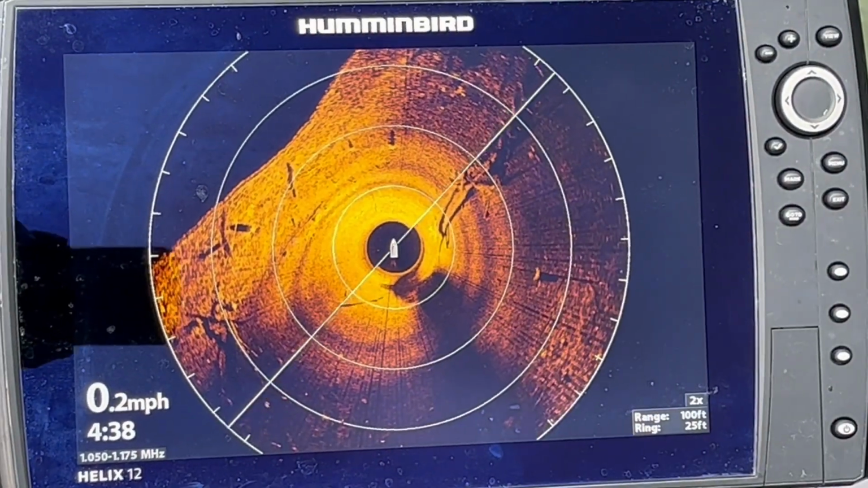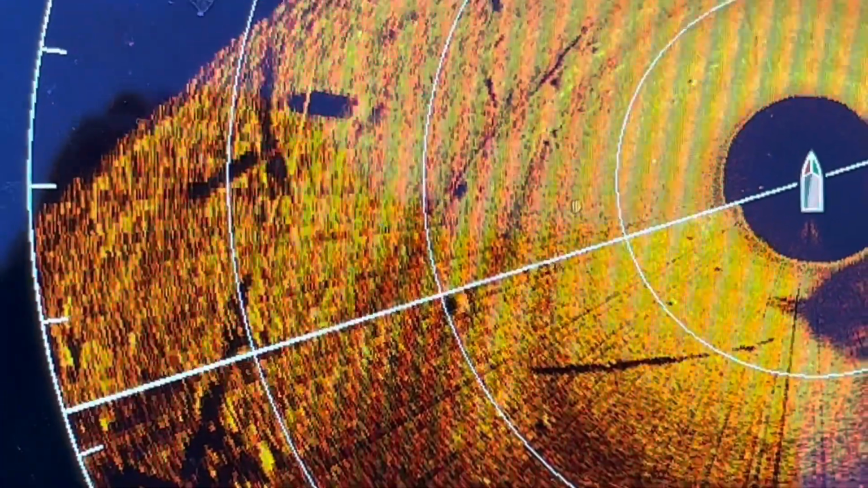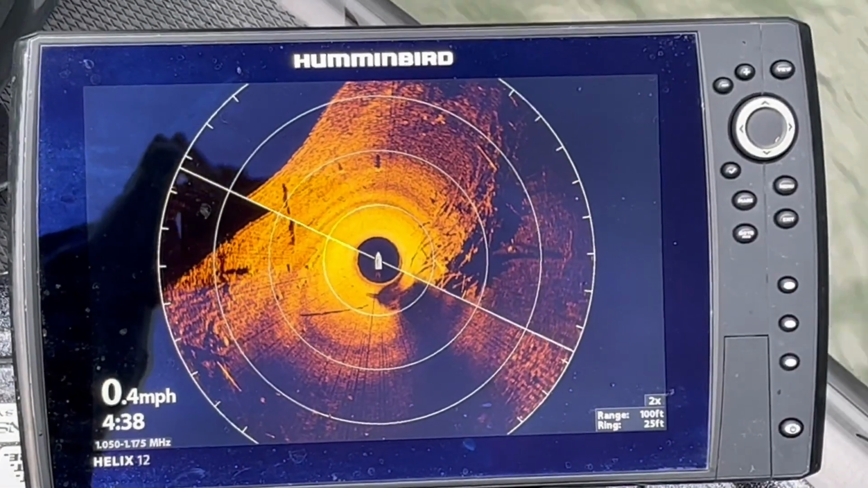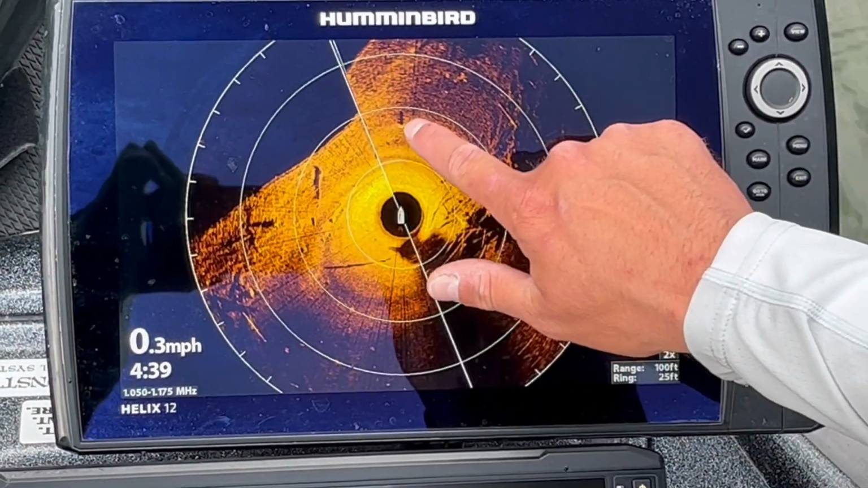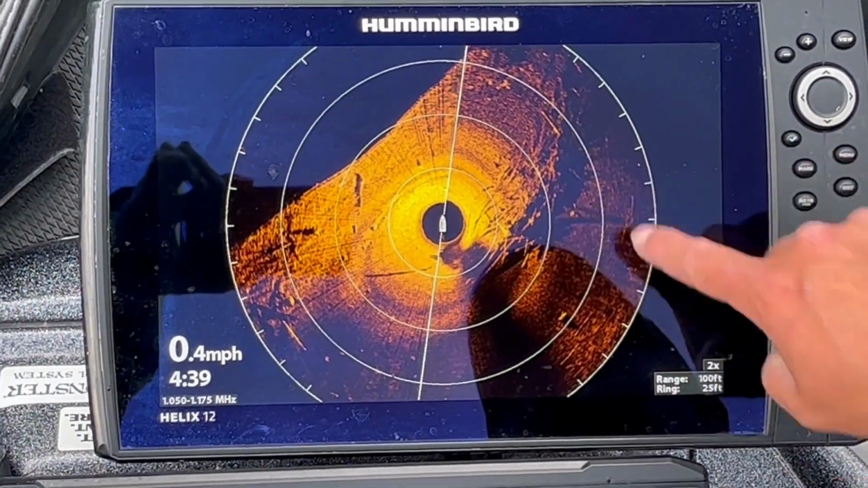So that's just another important thing to note, that whenever you get shallower or when you get around hard rocky bottoms, if you turn your contrast down, it may help with seeing your image a little bit better. But as you can see, I turned that down and you can see these laydowns and all these stumps just pop perfectly, as well as this log jam out here in the middle.